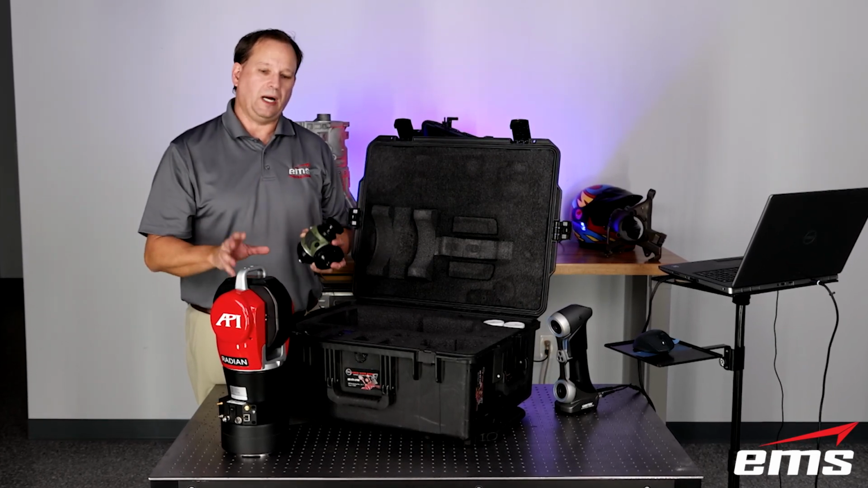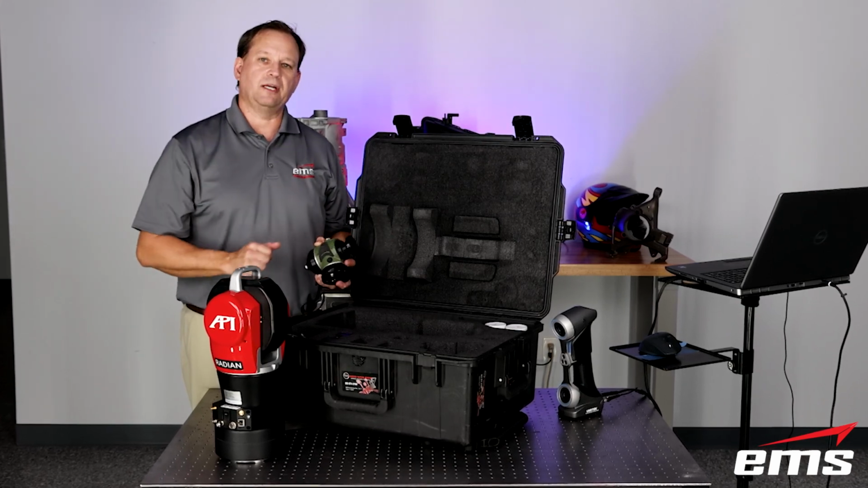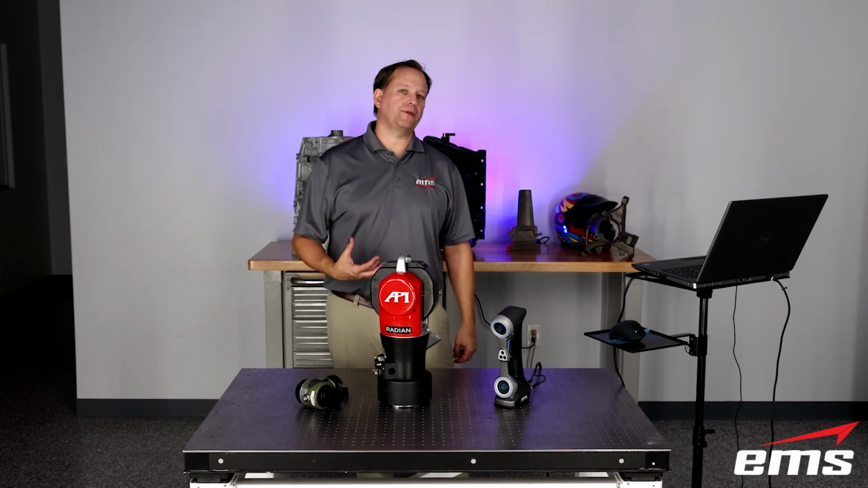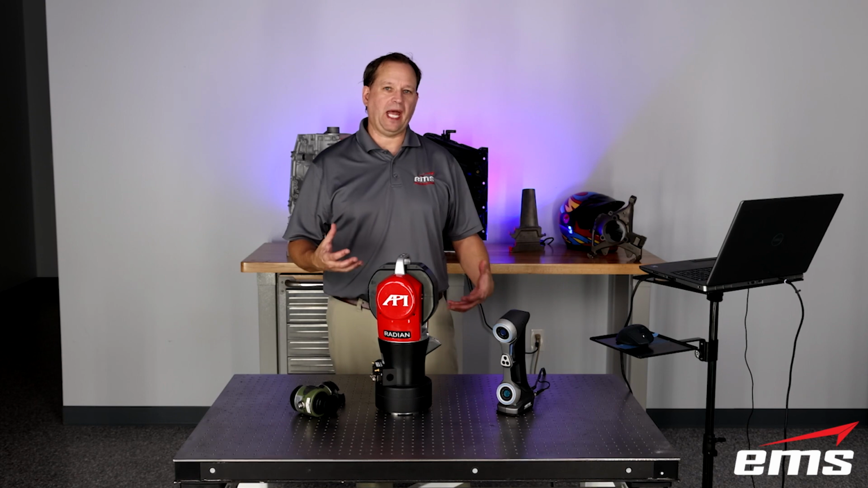So we're going to show you how we're going to scan these objects and then go in and actually design the packaging for it. All right, so let's start by talking about what 3D scanner do we want to use for scanning something like this for packaging.